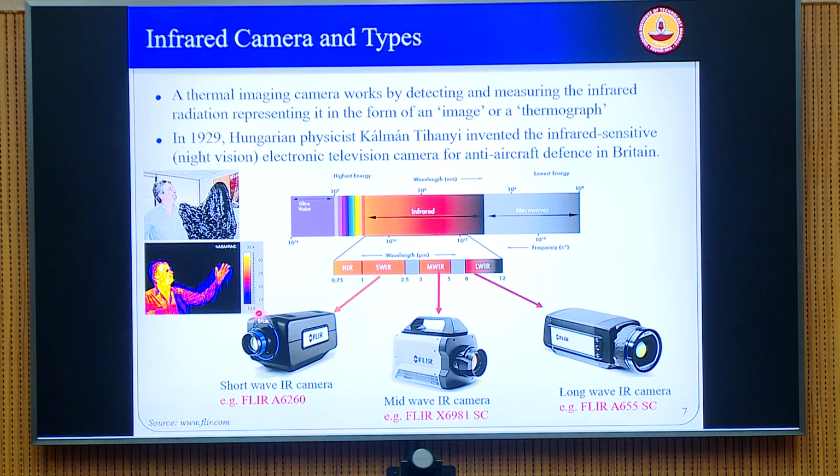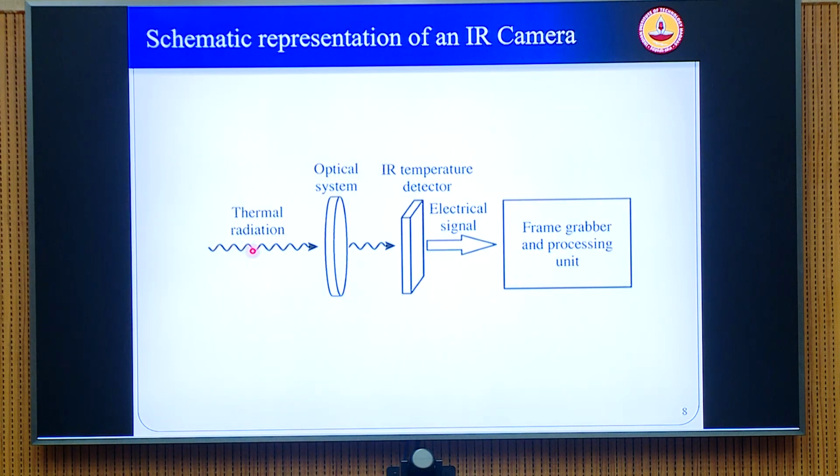For example, the purple color is the low temperature and the yellow color is the high temperature. So it converts the electrical signals and gives a temperature scale depending on the intensity of the radiation that falls. The lower intensity, corresponding to low temperature, is given close to a purple color, and the high temperature, which is a high intensity signal, is given a yellow color. So this is how the camera converts your infrared radiation into an equivalent thermal map or a thermal field.